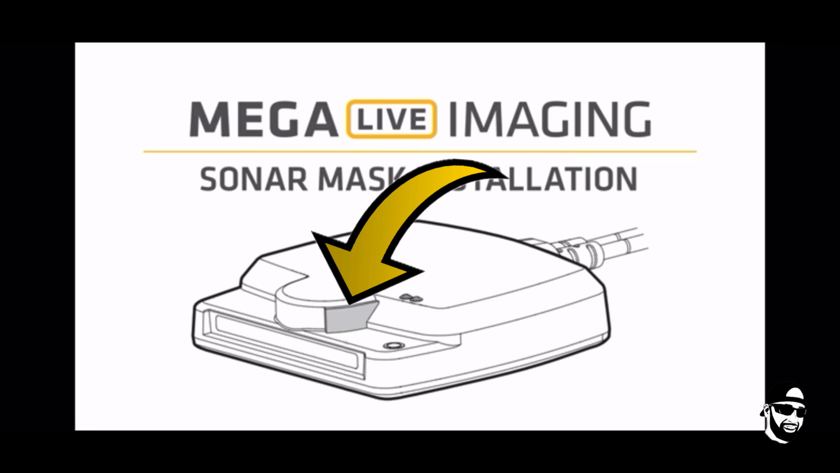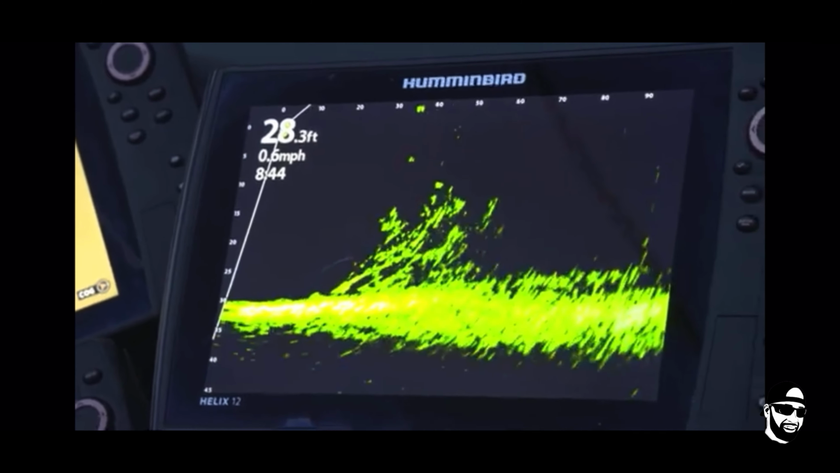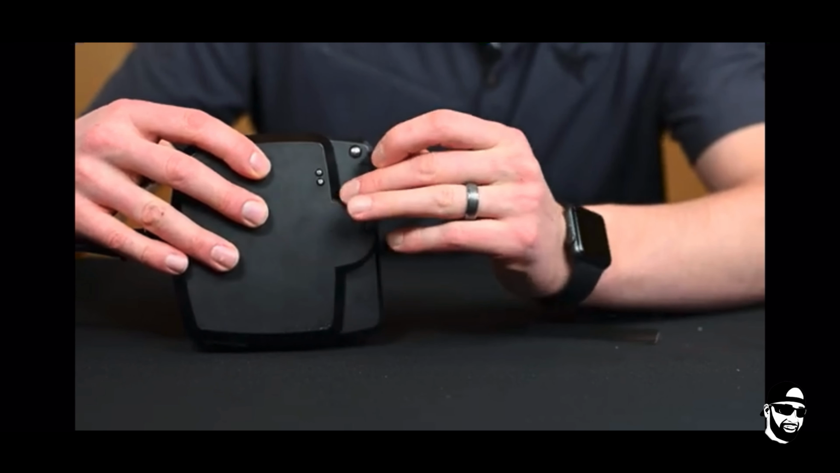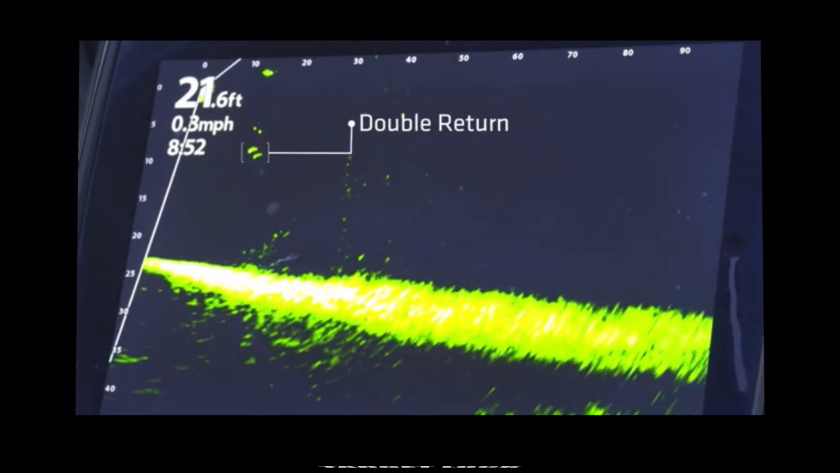All right, so moving over to MEGA Live 1 double returns. Now, I know this was not mentioned during the product announcement, but I hope the newly designed MEGA Live 2 has addressed this issue. The MEGA Live 1 transducer needed some help with double returns, and the fix was placing a small piece of tape called a mask in a certain area of the transducer. I'm interested to know if MEGA Live 2 will work without a mask, because as a customer, I have an issue with fixing a technology or hardware issue with a physical piece of tape. So hopefully they got this issue resolved and we can move forward.